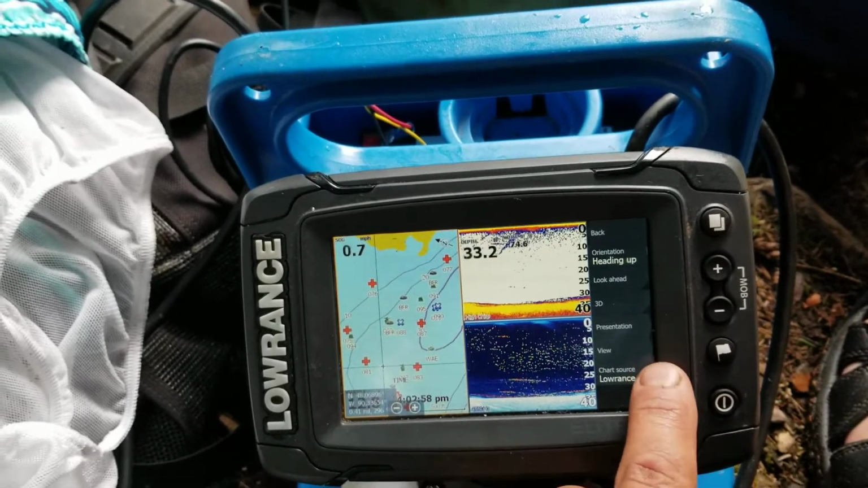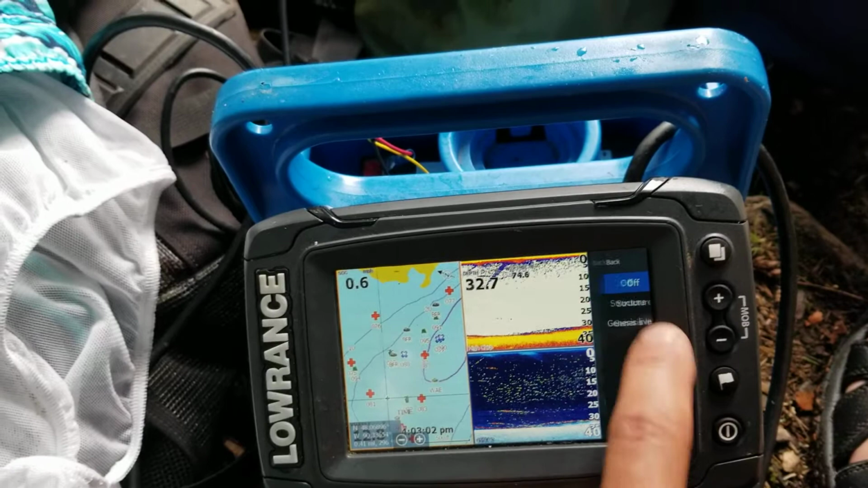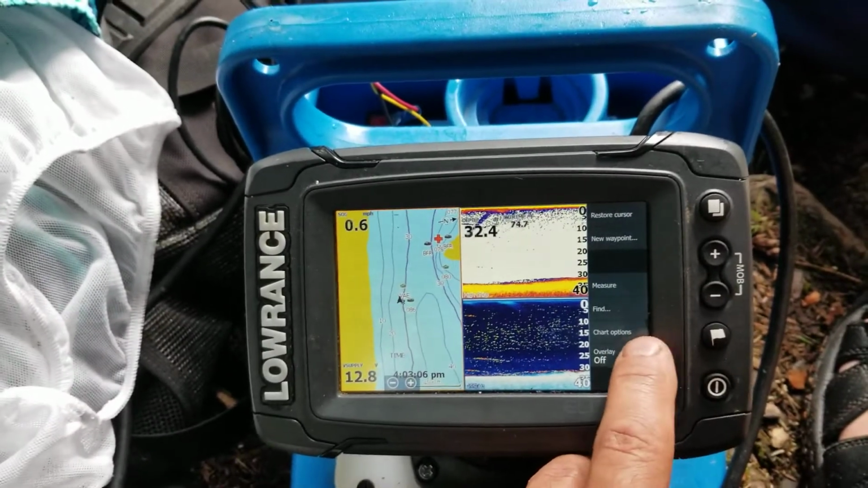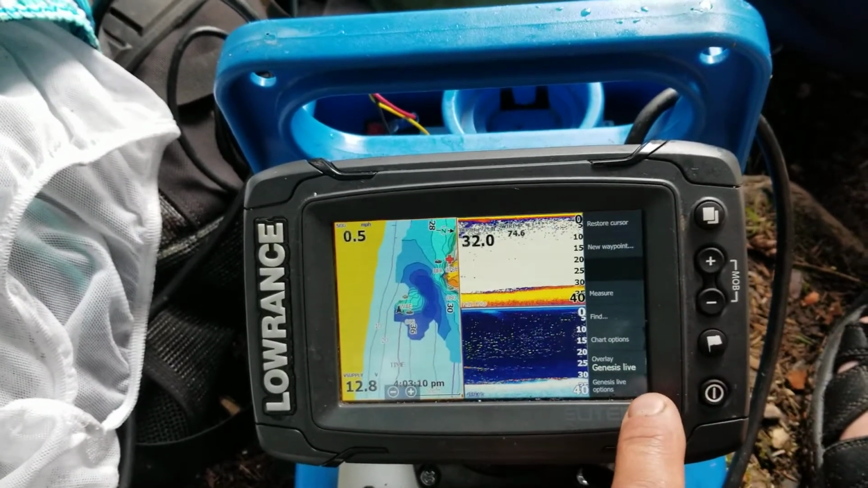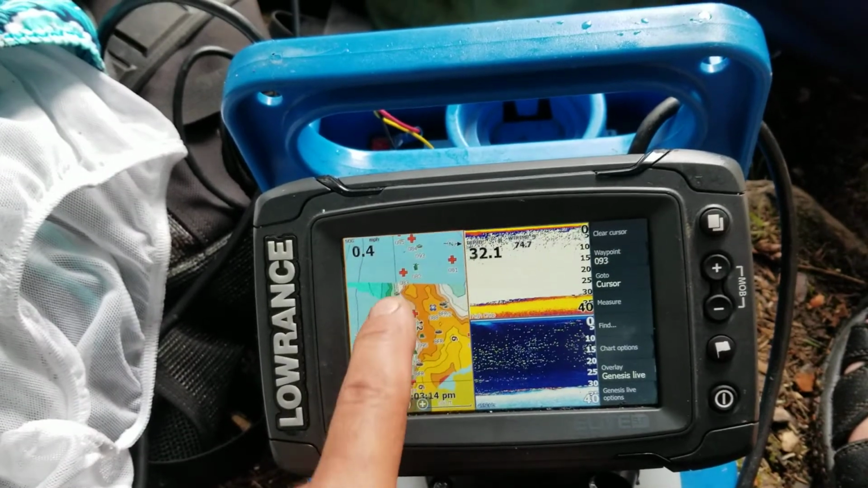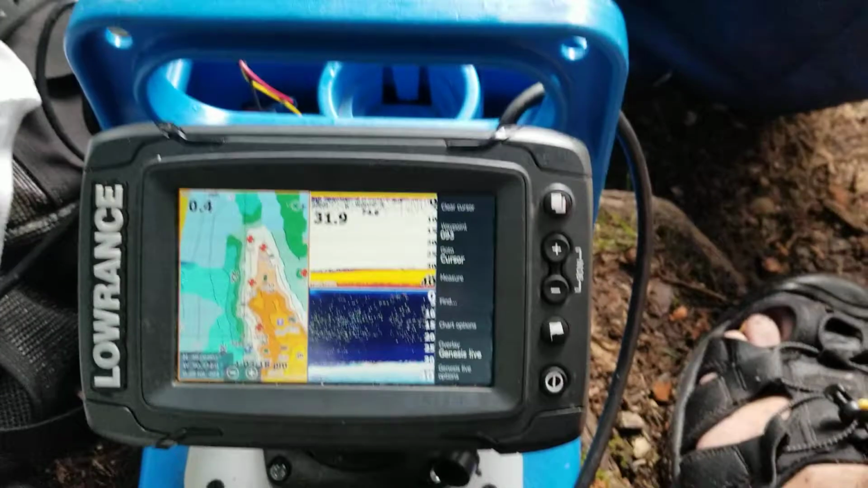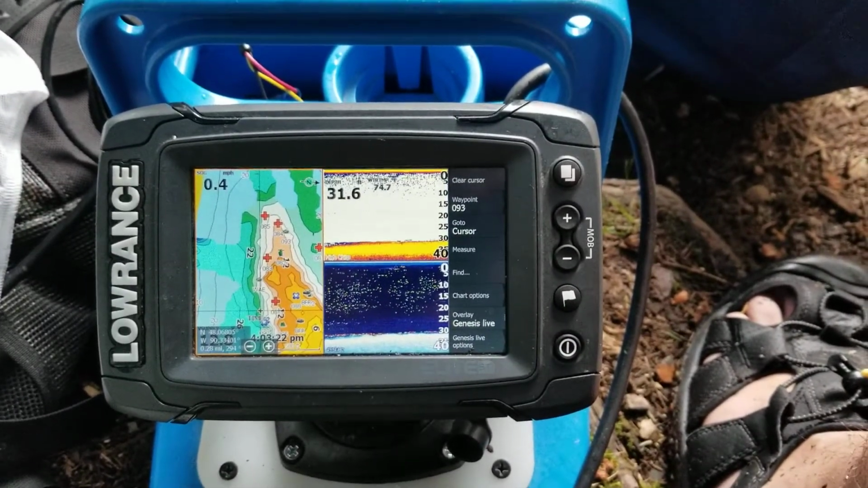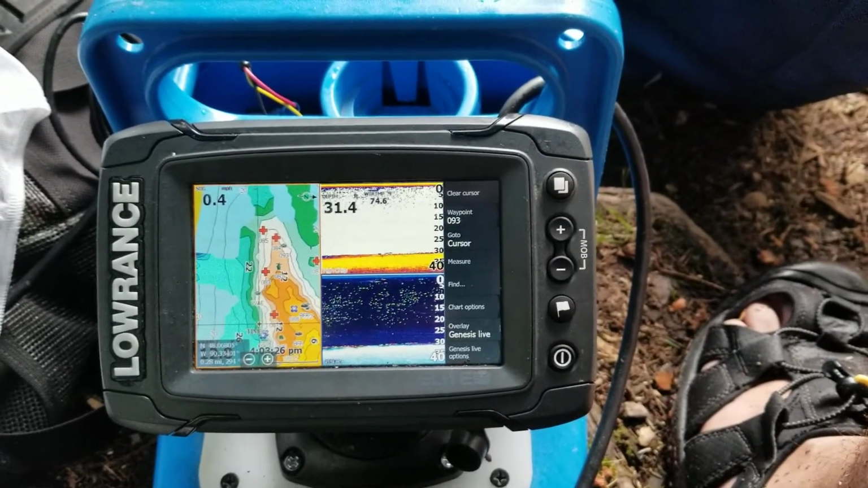Turn on Genesis Live again. Oops. Overlay. Genesis Live. There you go, Genesis Live. Here's the contours. So, pretty neat. It's worth the wait. And we've caught several walleye and smallmouth in areas that we would have never found without them.